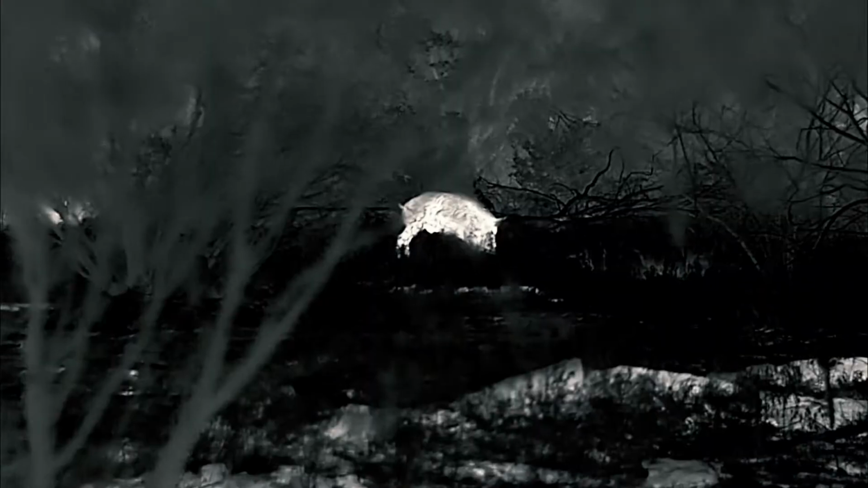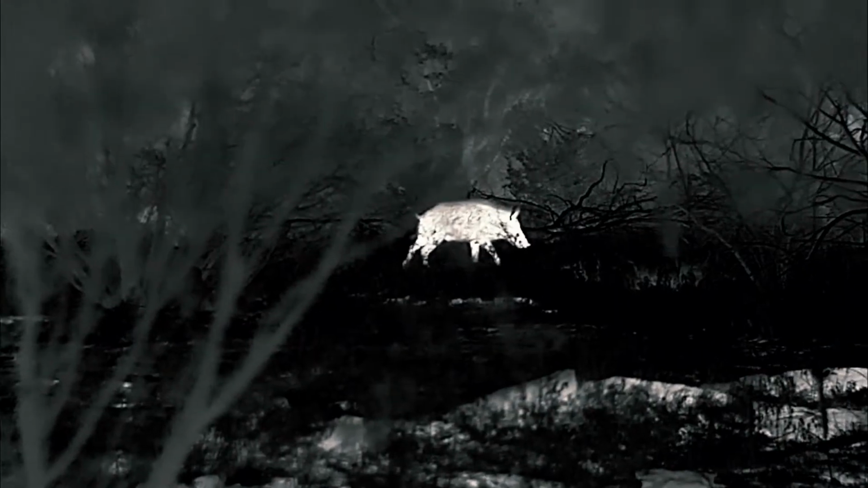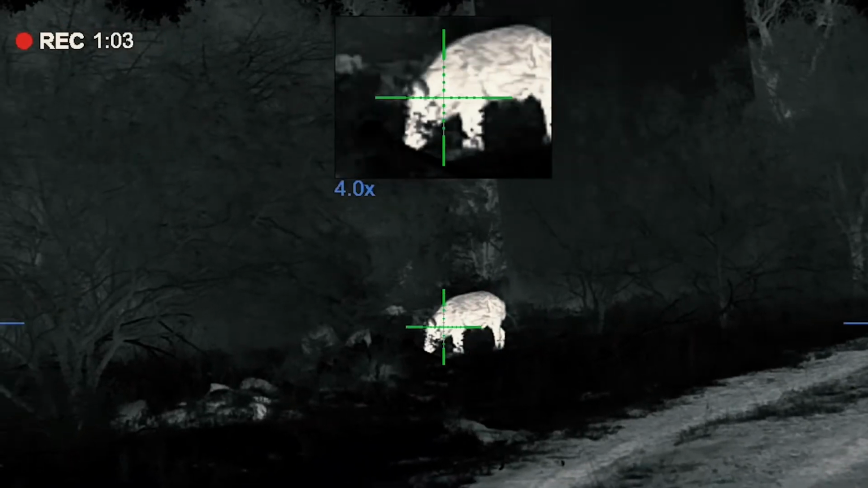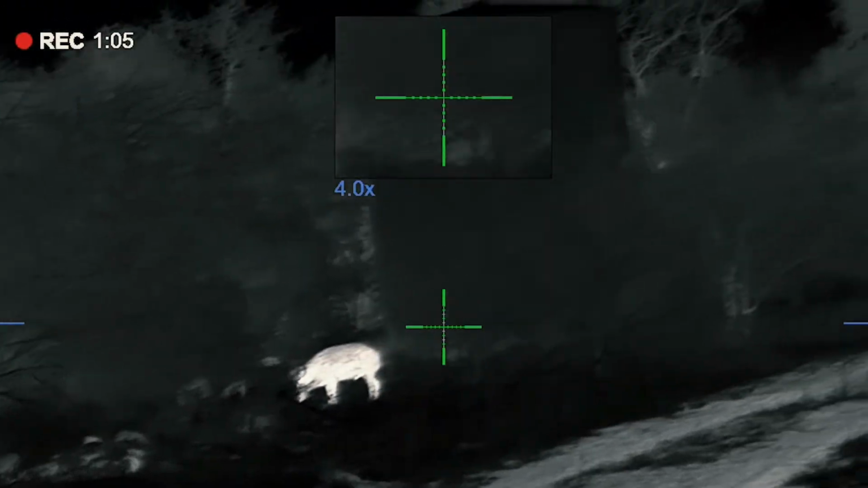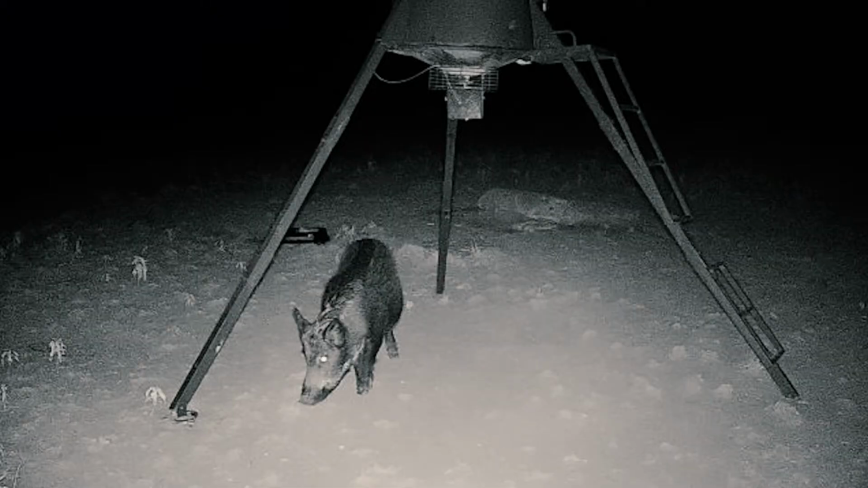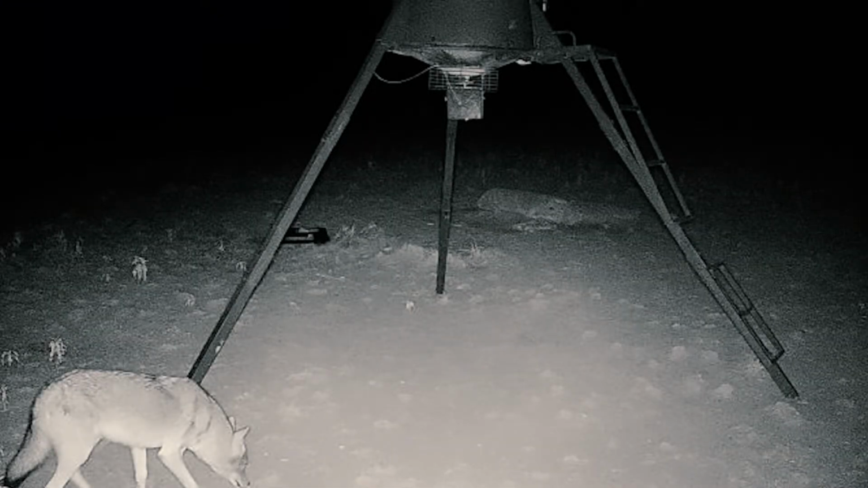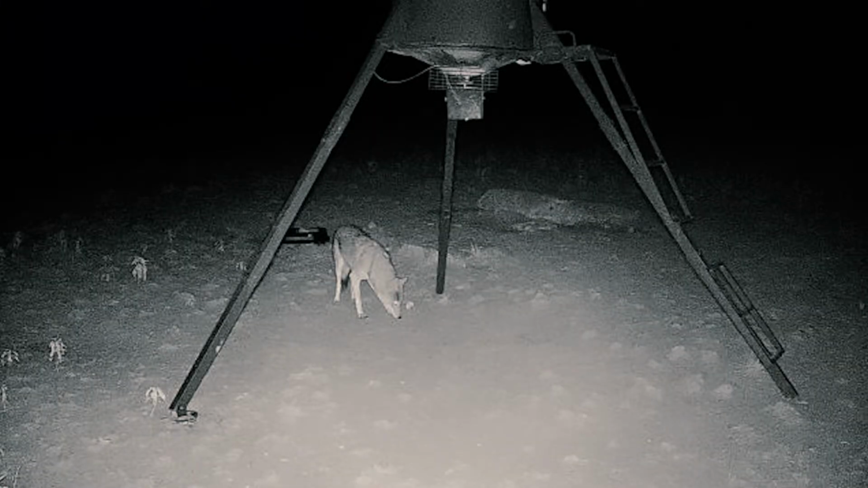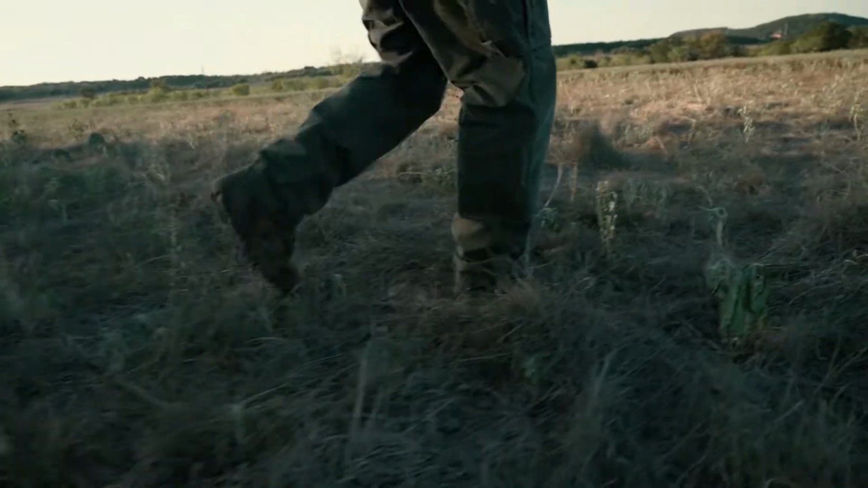This week, we're headed out to my deer lease to do a little predator and hog control. You know, we've always had a huge problem with hogs out here at our deer lease. They're on every trail cam every time the feeders go off, but this year we've noticed a whole lot of predators showing up. Coyotes, bobcats, fox, we've got them all. So we decided to kind of shift things up a little bit and really focus on these predators.